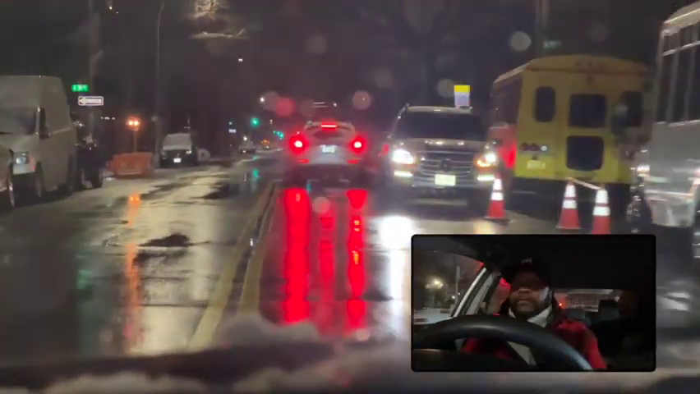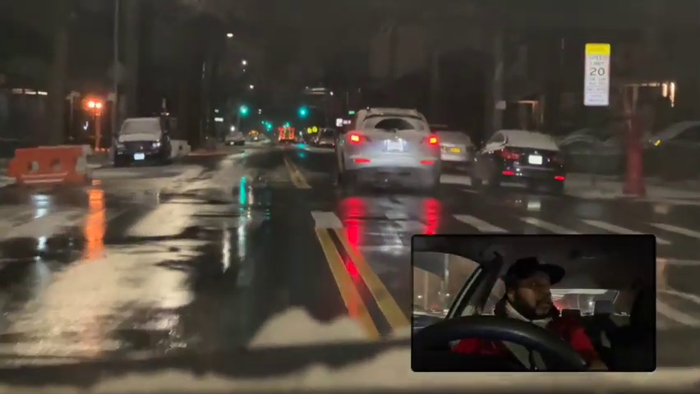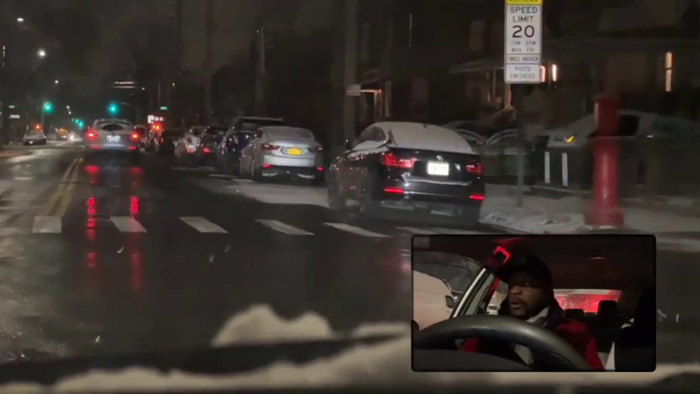Shoulder left, go with the turn. We're going around here: signal left, mirror left, shoulder left, and go around. Always stop at the stop sign.